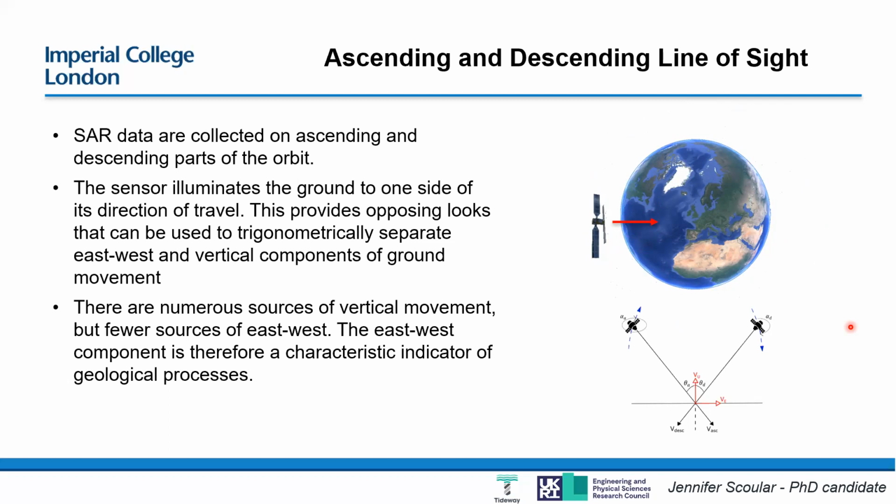So essentially we're separating out any east-west movements, which I might call horizontal movement, from vertical movement. In general, there are a lot more sources of vertical movements than east-west. For instance, seasonal changes in groundwater and shrink-swell, and anthropogenic tunneling activities might cause subsidence.